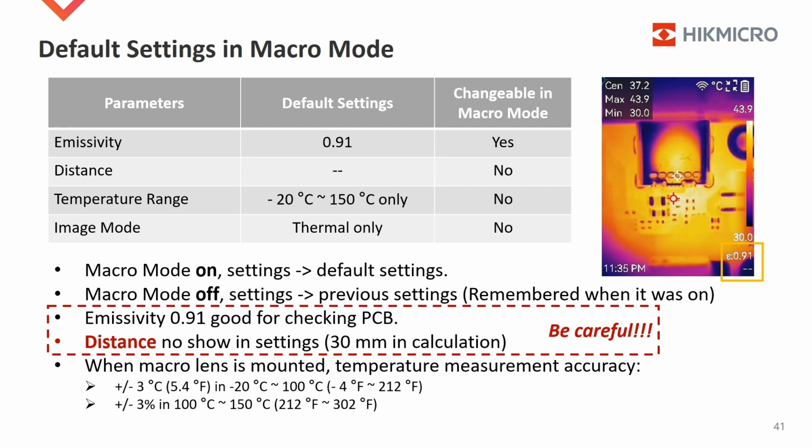When the macro lens is mounted and the actual distance is correct, temperature measurement accuracy is described slightly differently in two ranges. ±3°C, or 5 for Fahrenheit degrees, in the range from -20 to 100 degrees, or minus 4 to 212 Fahrenheit degrees. ±3% in the range from 100 degrees to 150 degrees, or 212 Fahrenheit degrees to 300 Fahrenheit degrees.